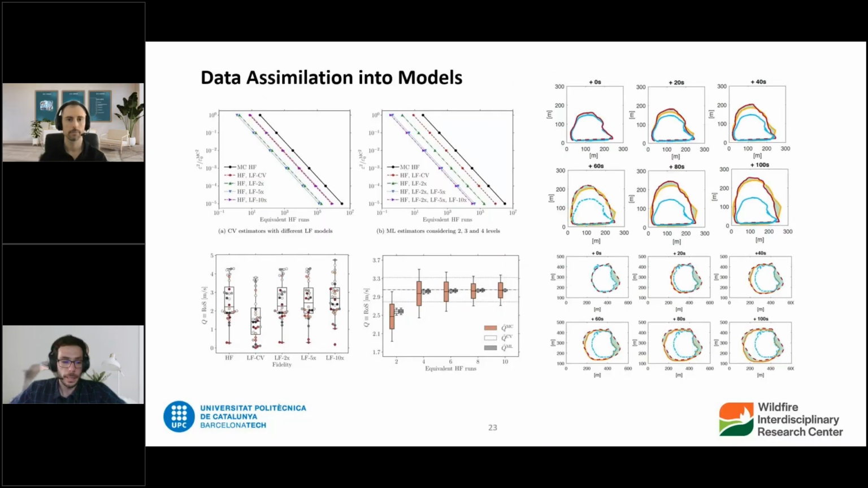And finally, to wrap it up, at the end of the day, what we want is to make all this data available and use it to improve models. And there are a lot of ways we can do that. So some work we've also done is related to data ingestion in models or data assimilation, and how we use all these observations to improve models.